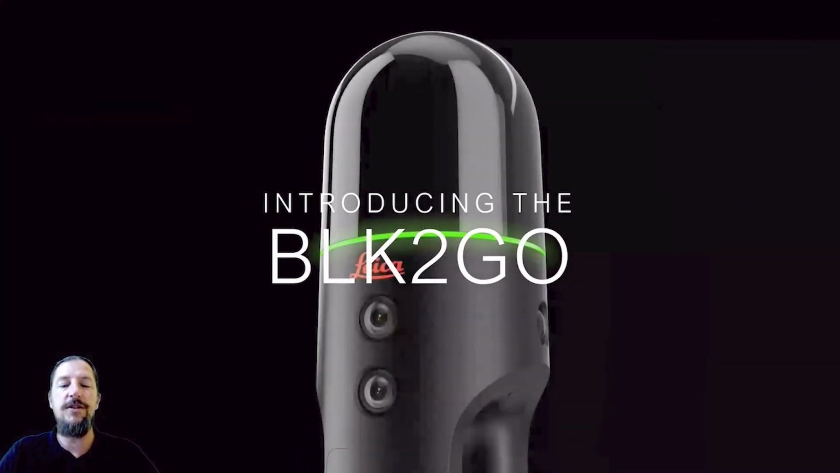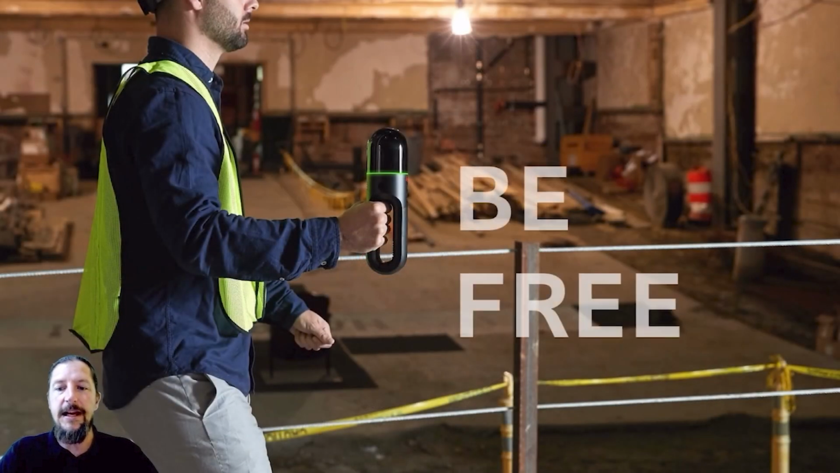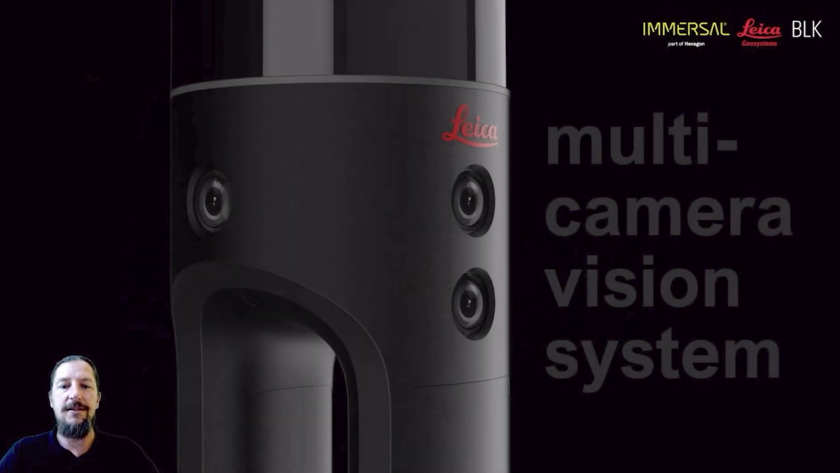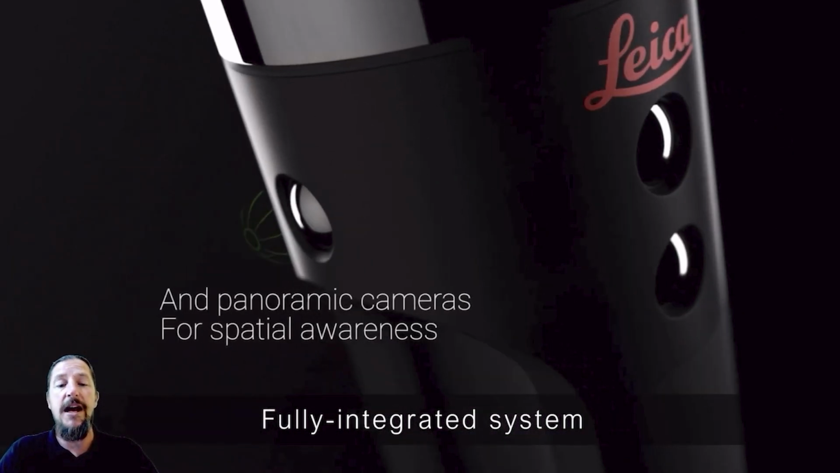So today I'll be introducing the BLK2GO. The BLK2GO gives you the option to be free. It's a very simple and sleek system. It's got a multi-camera vision system. It's made for grab and go. It's got the dual axis LiDAR.